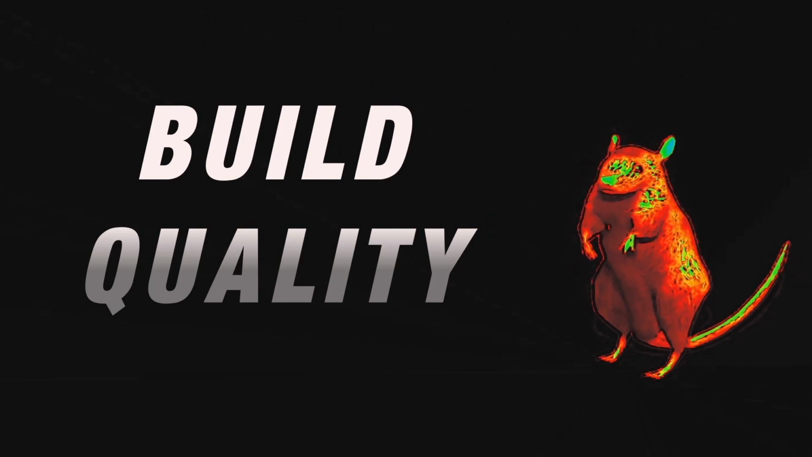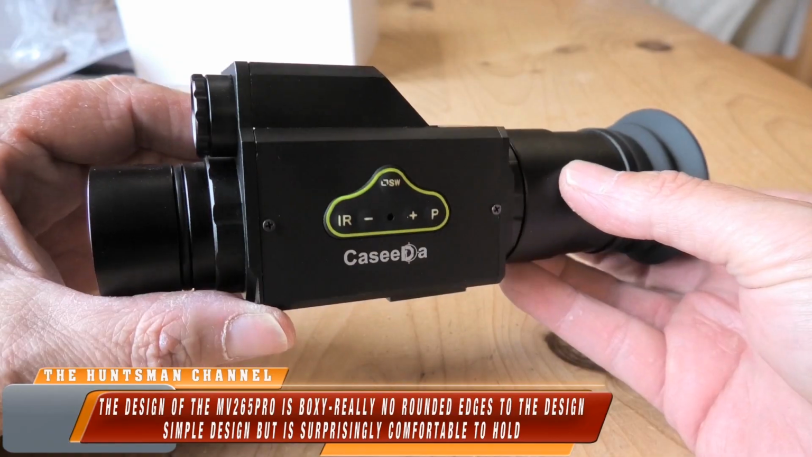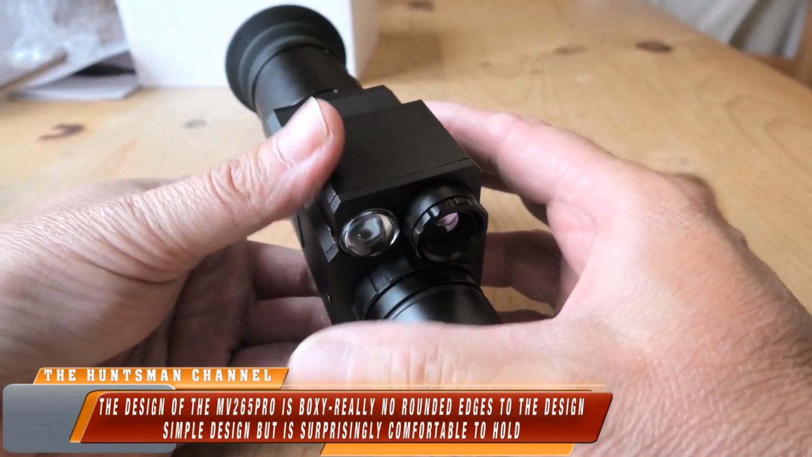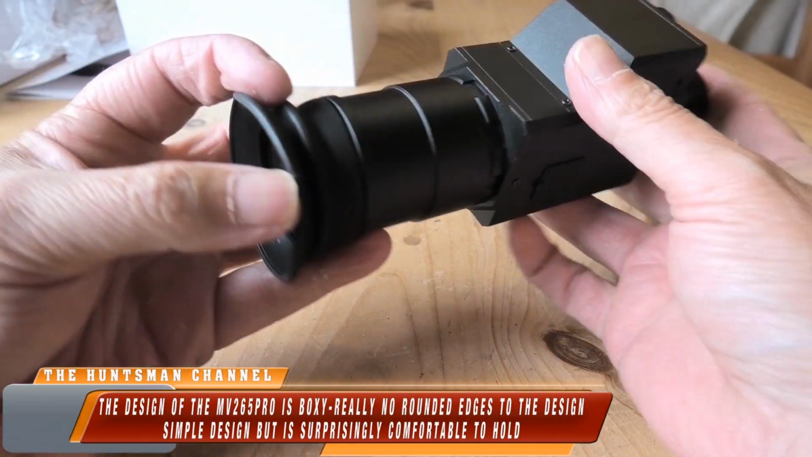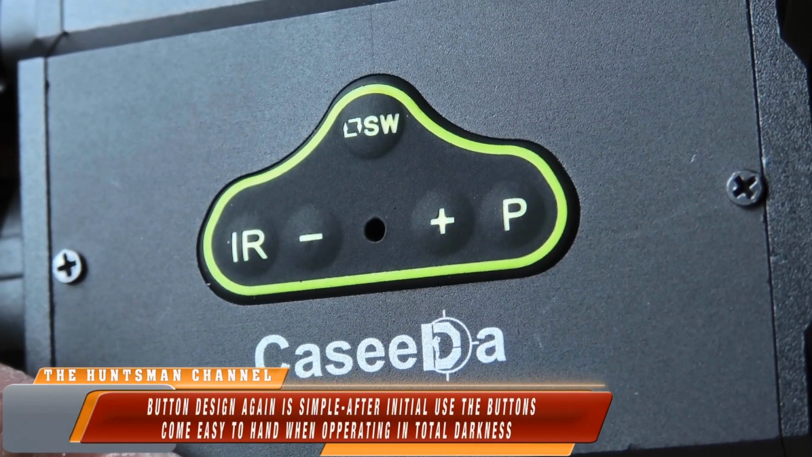So, having used the MV for about a month or so, my final thoughts. Build quality, boxy. It's robust, no frills look, but surprisingly comfortable to hold in the hand. It's got a simple interface, bare hands only, gloved hands and you would struggle, but they are responsive and tactile.